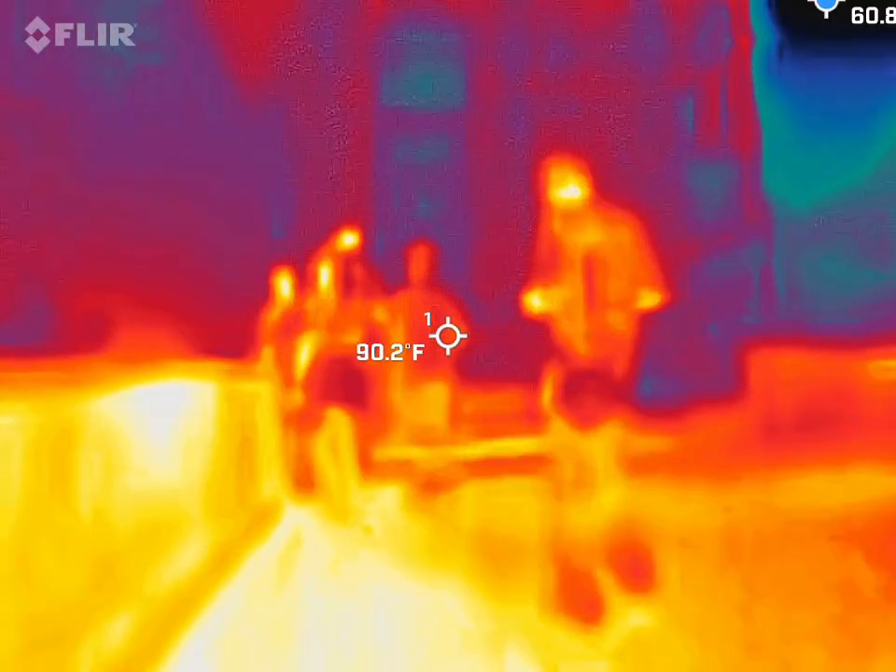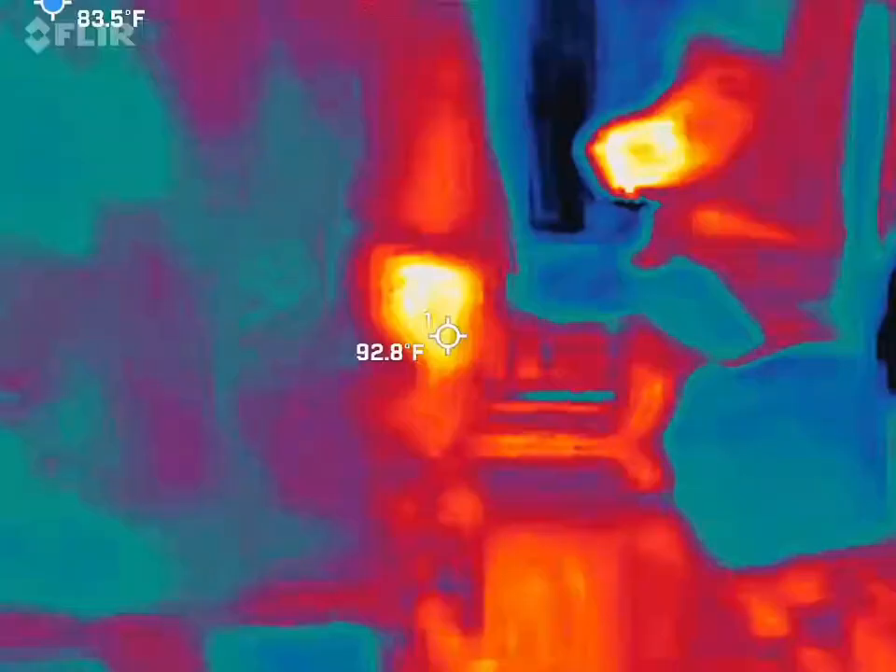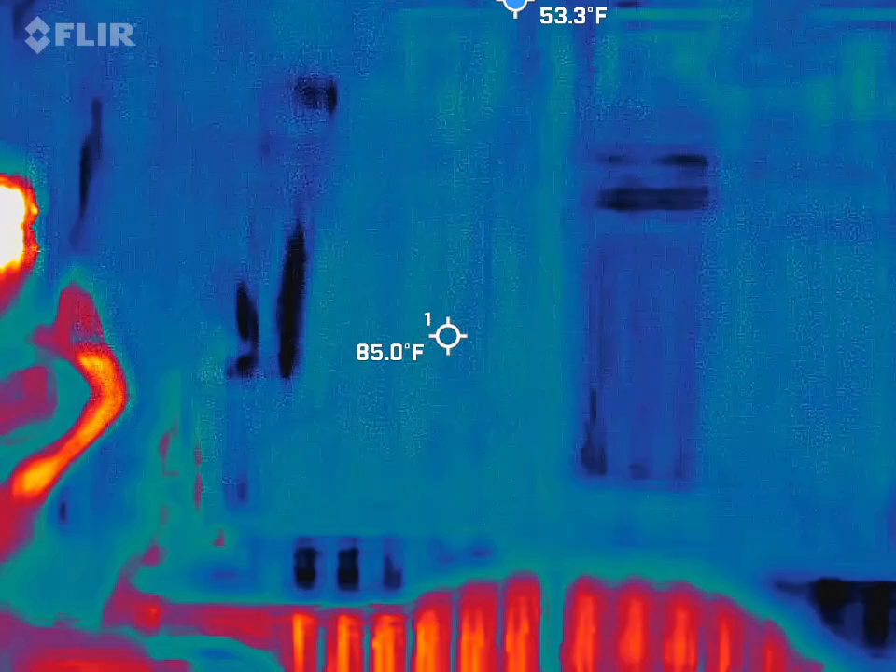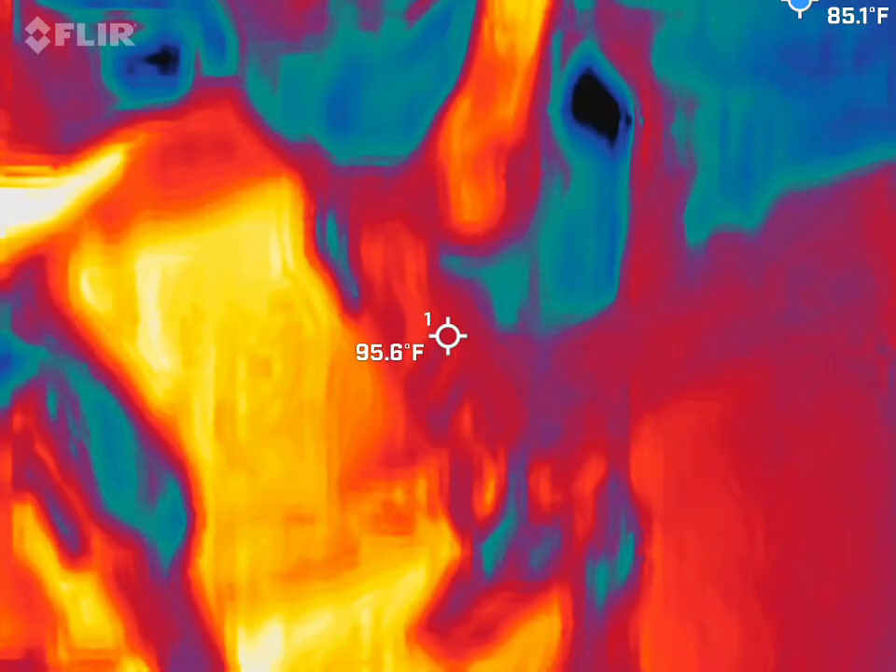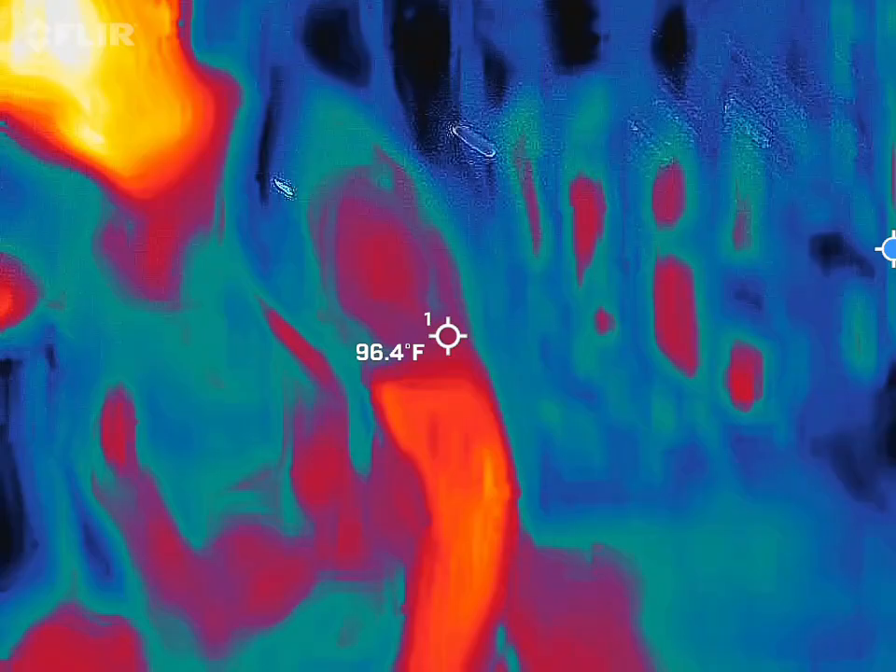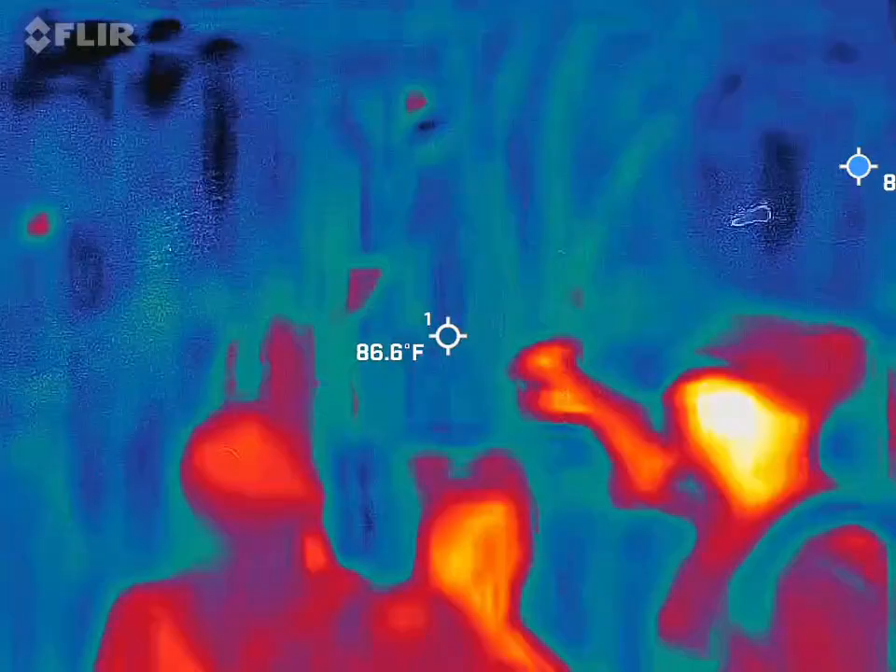I want all 3 cameras. Still have all 3. Great ones. Get you guys front and center. So the sign, you're going to get a shot of the sign just so everybody can see what it says. It's actually right here. Your camera's the only one that can see it. The double 7's are good too.